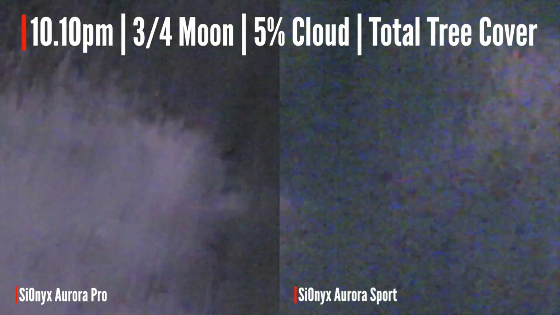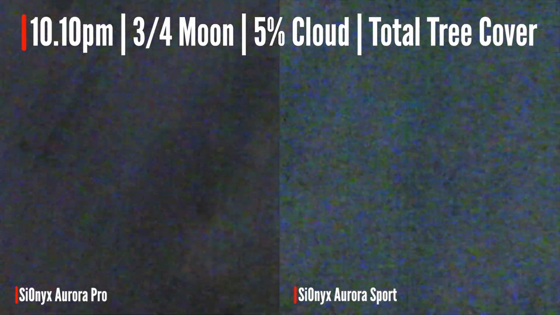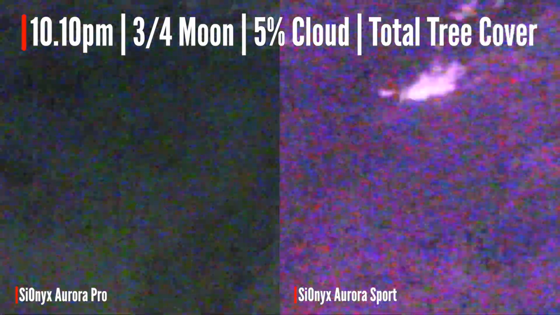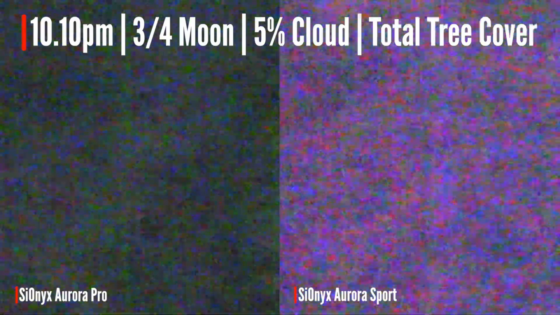Going into this dark area now. Be careful navigating. You can see the picture as it gets darker starting to break up. So even on both of them now, you couldn't really make out a target. Just about see where the path is, that's about it really.